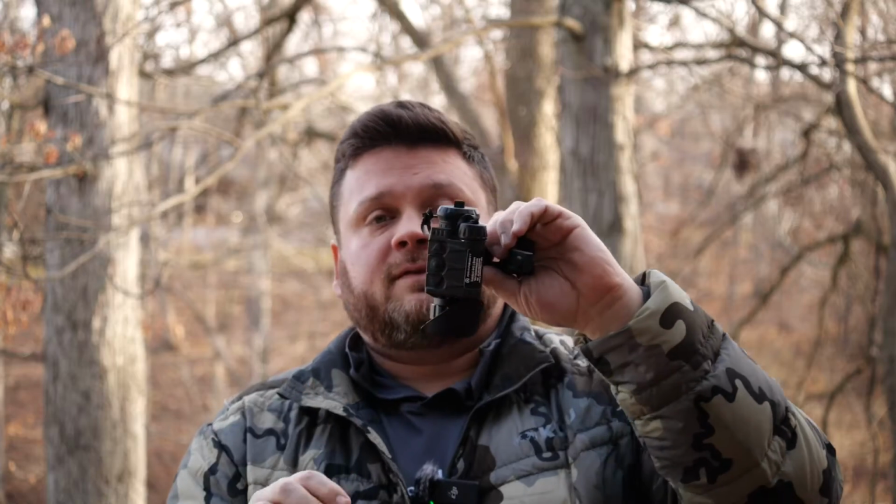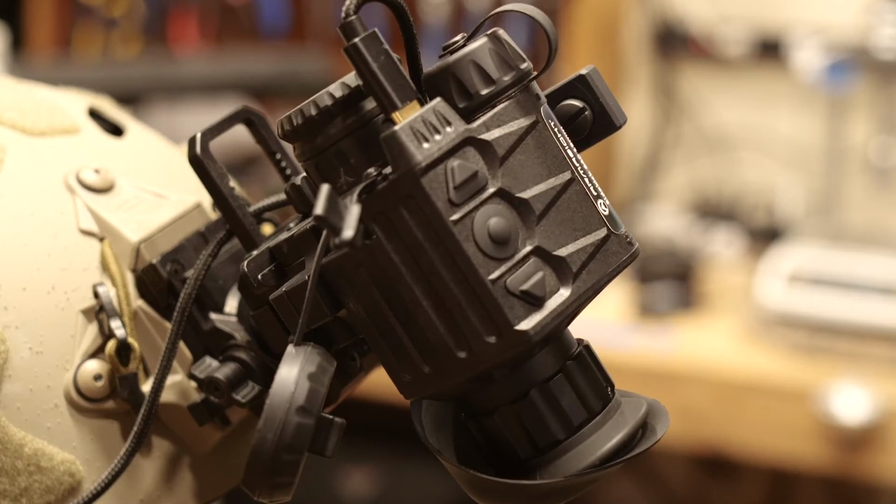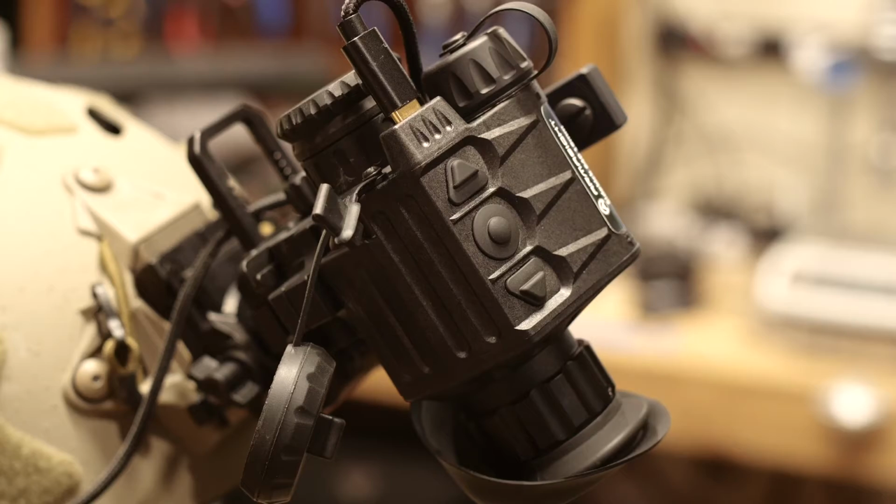It's got 3 buttons, all right? Pretty simple. The back one, if you tap it, it records. I love that. Why? Because all these other ones do photos with tap. Who takes a freaking photo with their monocular on their helmet? No one does, right? So now you tap it, record, boom, I'm running. This records video. The usability of it is fantastic.